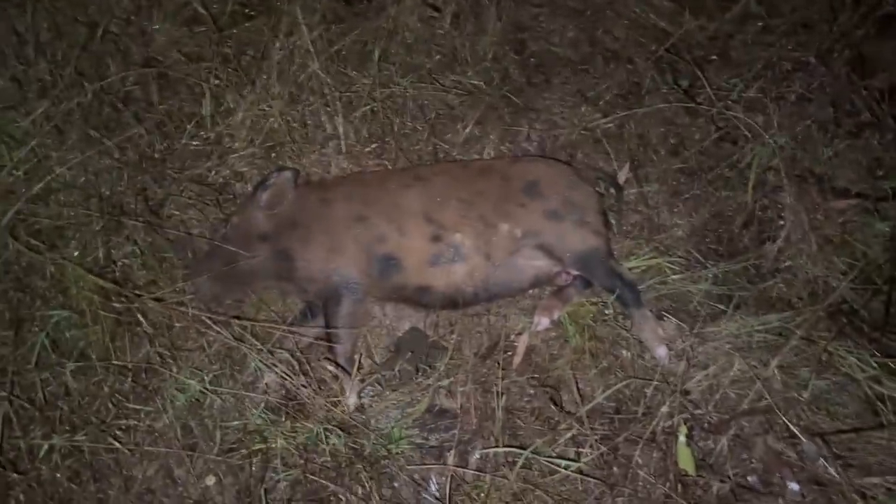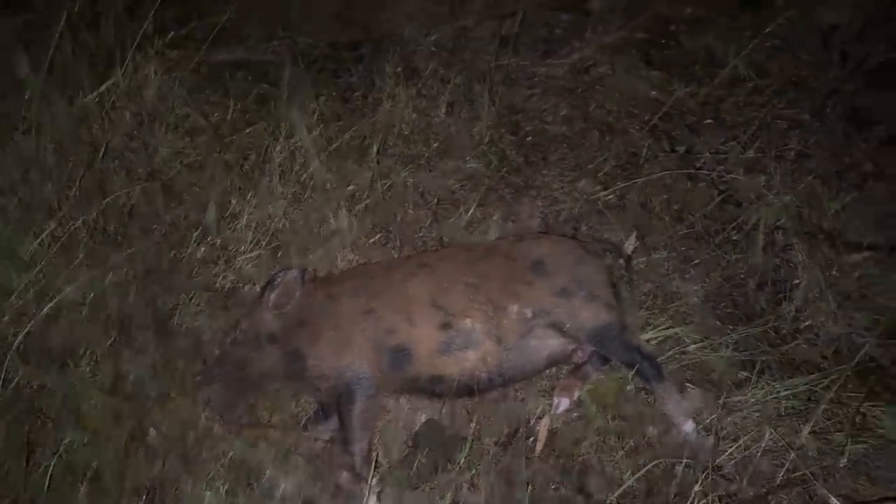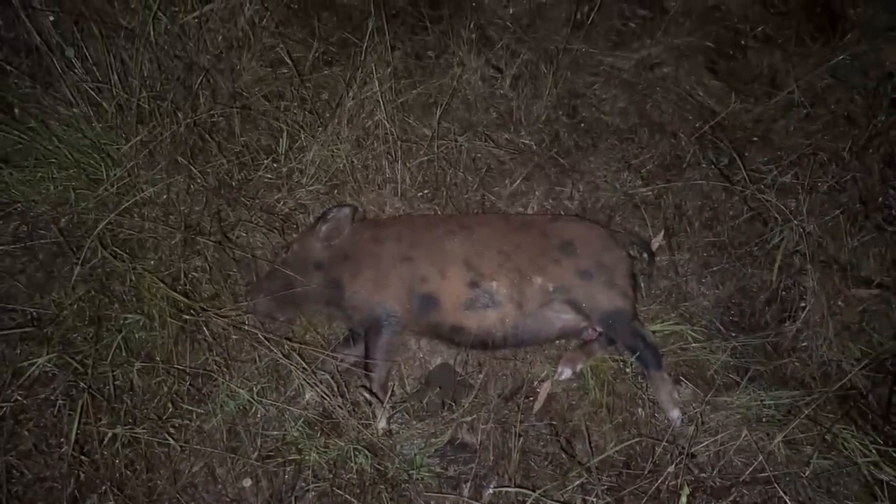He's down. Well, that was a lot of fun. I don't know that I've ever seen such a big mob of pigs like that in one mob. But anyway, I found the first one here. Only a little one. I think there's another one back up in here a bit. So we'll poke around and see how many we got.